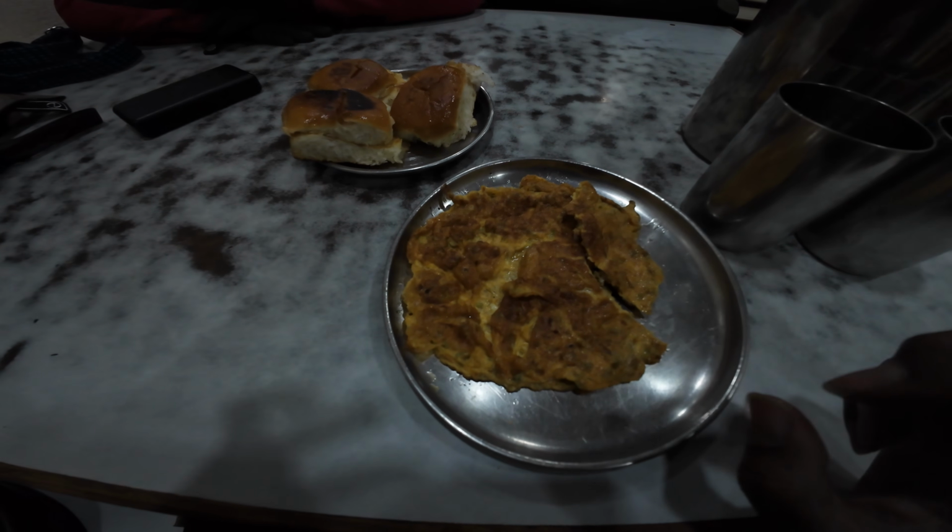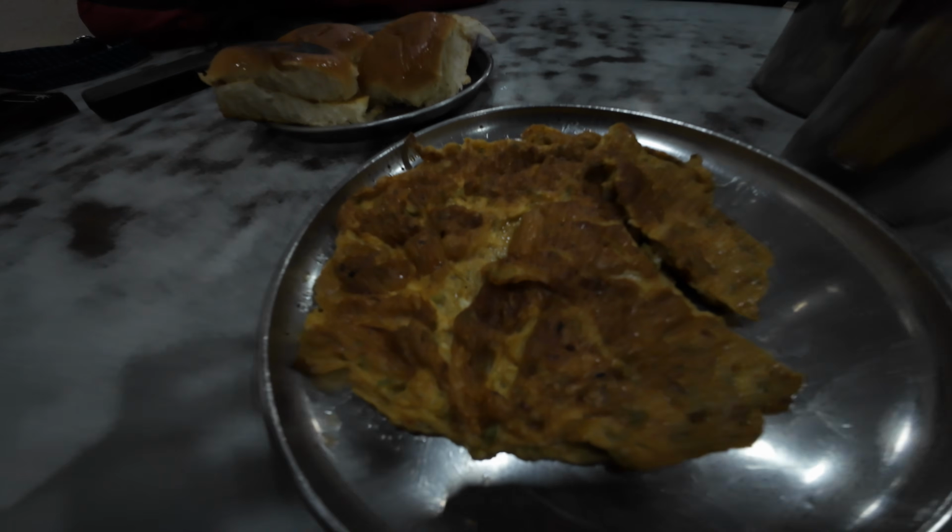The ride has been good. Very nice. I'll wait till the food comes, we'll eat something and then we'll head back on the road. There's just 186 kilometers more left. That should get done in 3 to 4 hours, I guess. So before I dig in, I just wanted to show you what I'm eating. It's omelette pav. And the pillion rider is taking a nap.